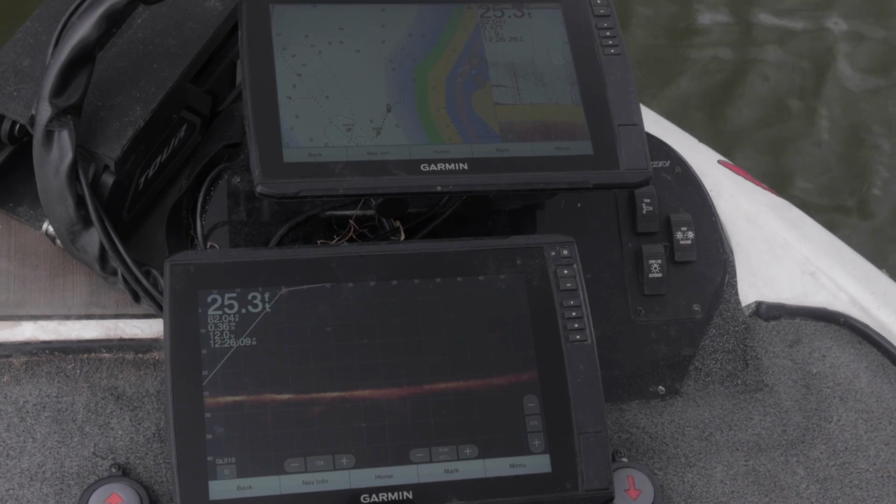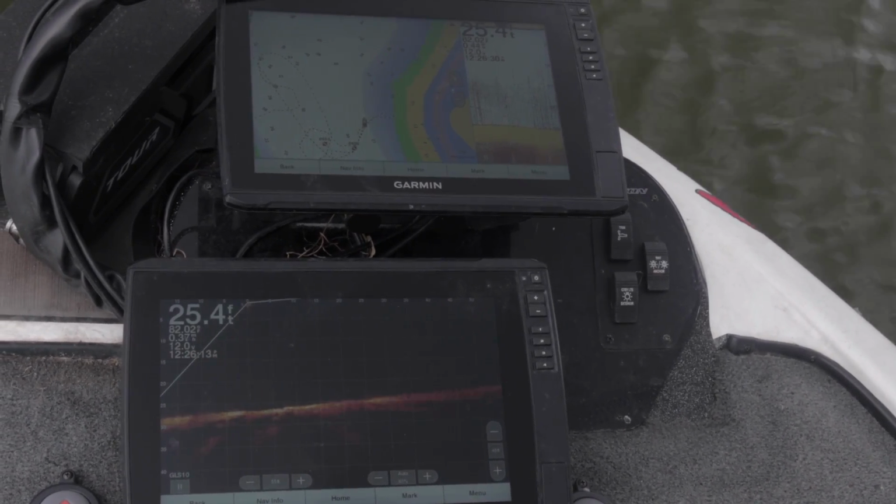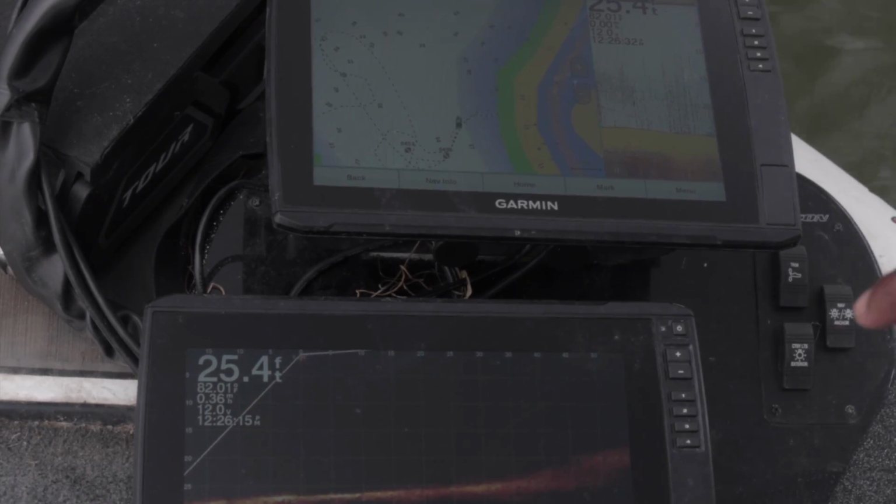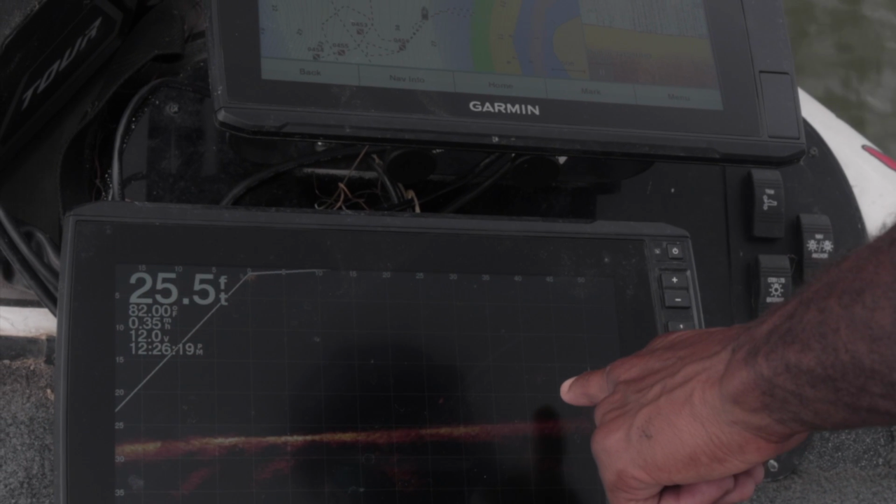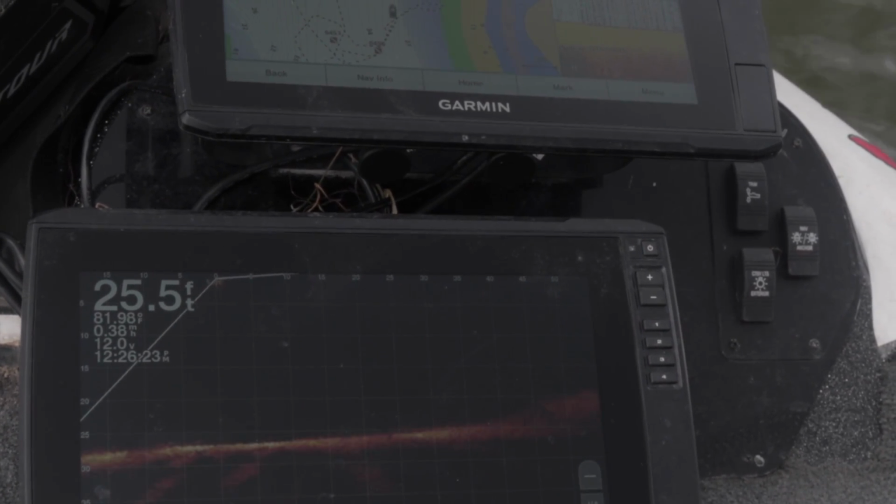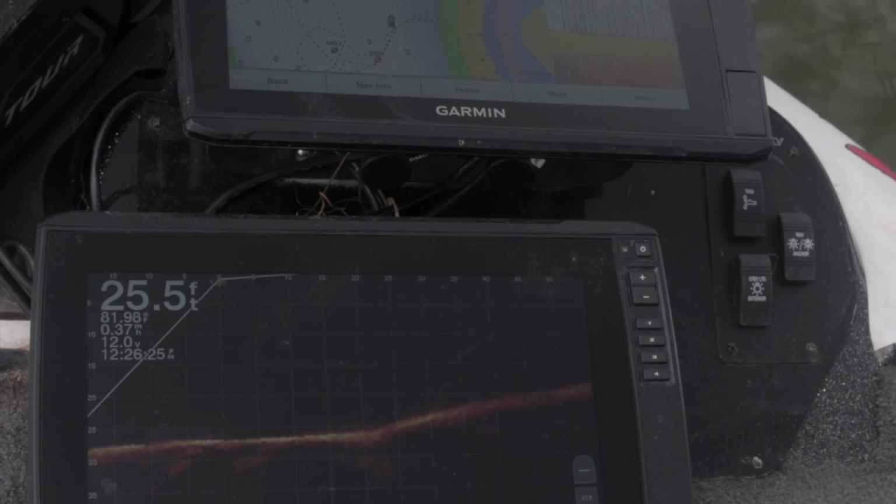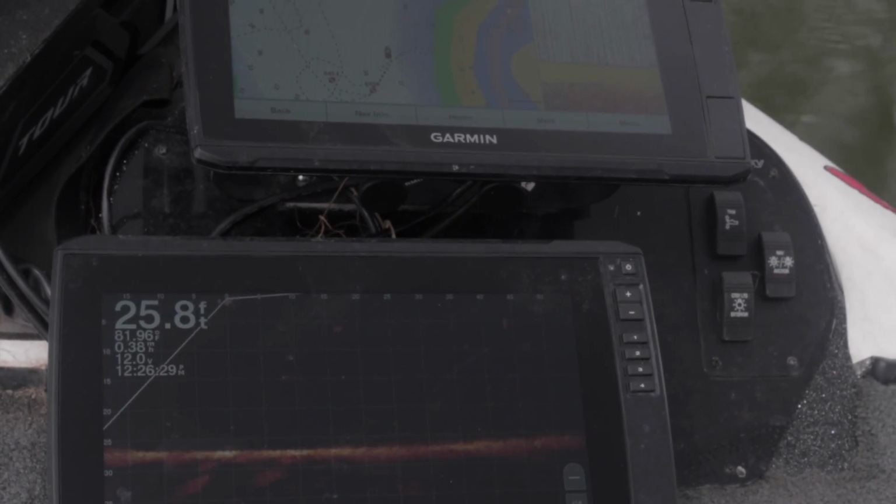See, I'm just gonna keep looking around. Yeah, see, I found it. There they are again. All right, you see there? That right there. That's a fish. I got bait right here. The boat's drifting a little bit, so let's see where else.